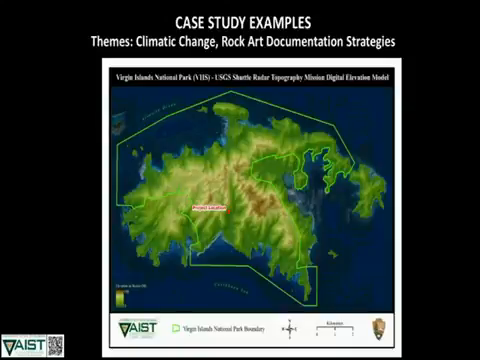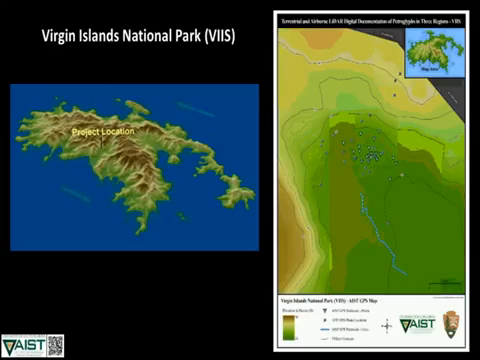And then the final project that we want to show you is a case study, again, another really hard place to go to and do work, the Virgin Islands. And again, another petroglyph documentation, rock art documentation project as part of this climatic change investigation. And here we're working with one locale that has a dense number of carved areas that are imperiled that we documented again in multiple kinds of ways.